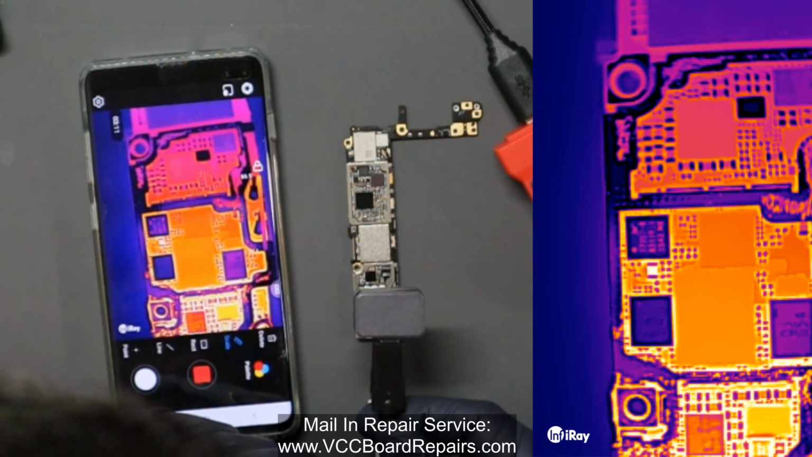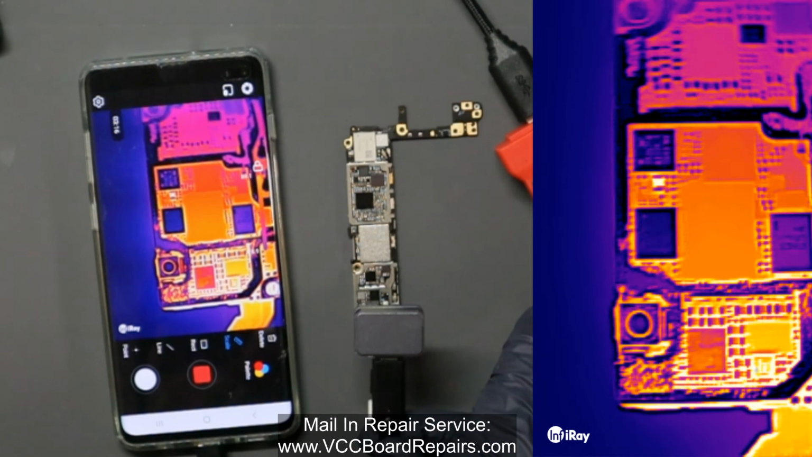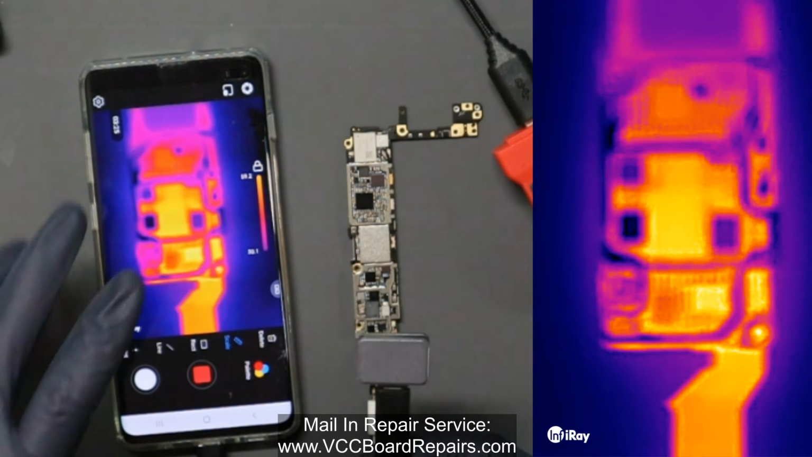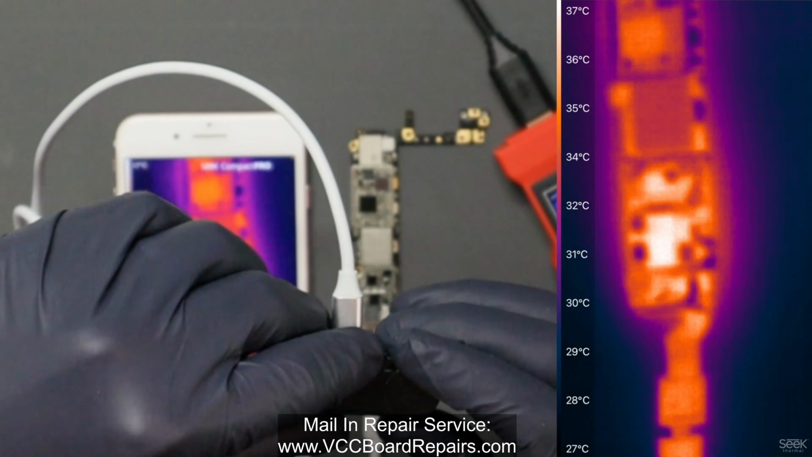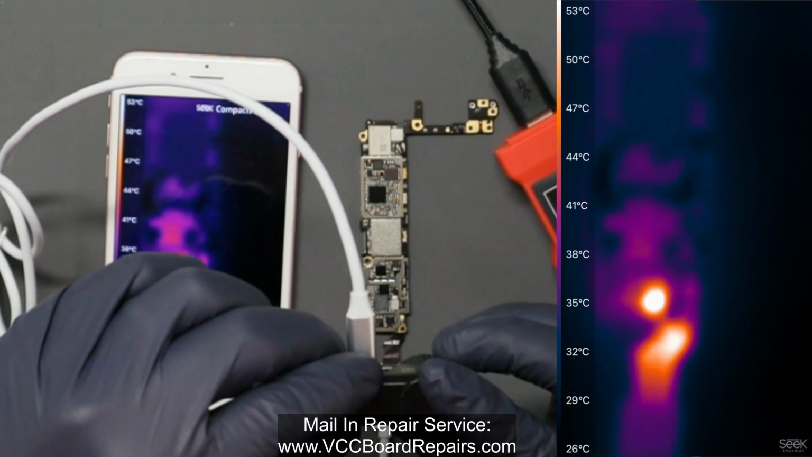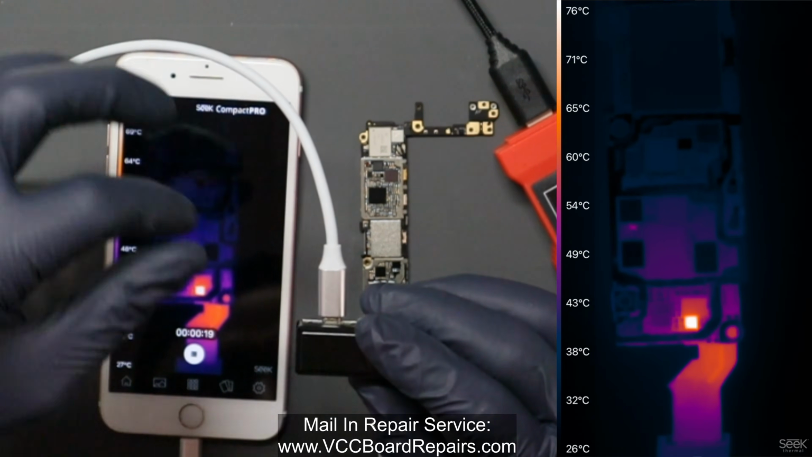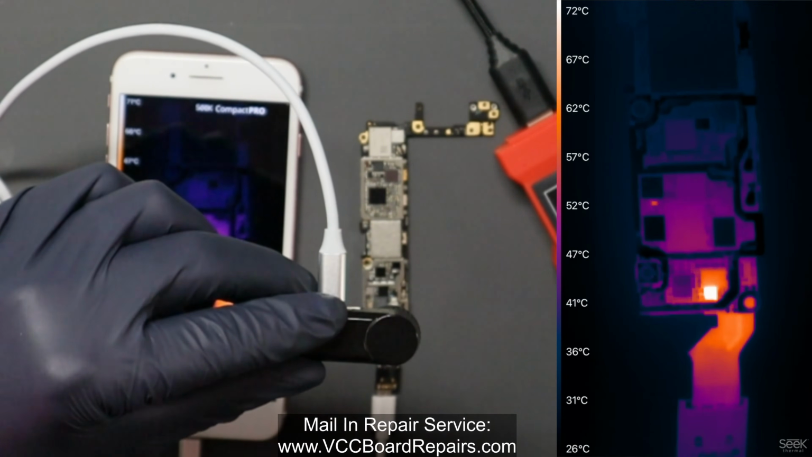Personally, I still find the Seek is better as far as the image quality and spotting the shorts. I don't mind the 9 Hertz refresh rate because it's very clear where the short is. So let me get that here for reference. All right, so now with the Seek Compact Pro, let me turn on the short. I am far away right now, so this does have a focus ring, so I could adjust that and get a clear image. And based on my distance and the focus, I can see there's a clear image there. So I turn it off, turn it on.